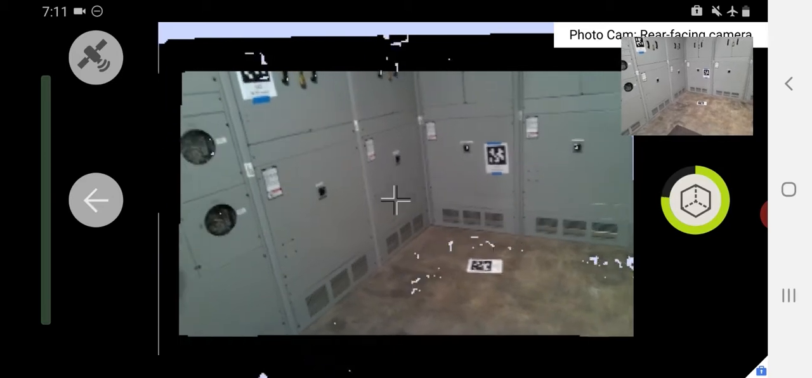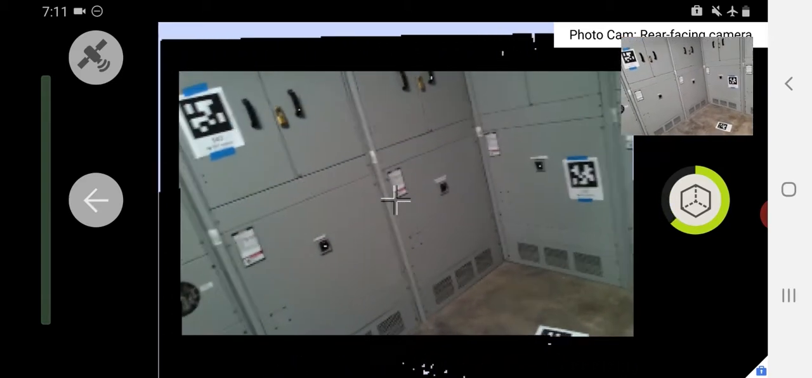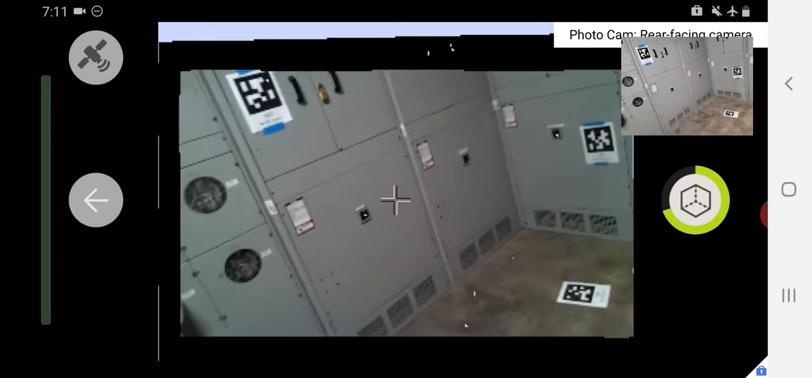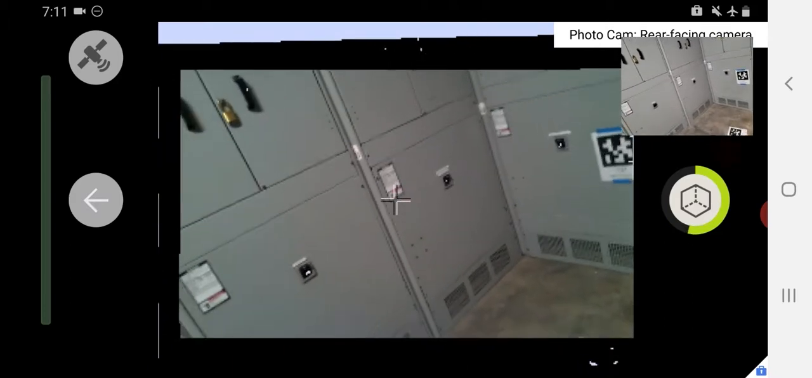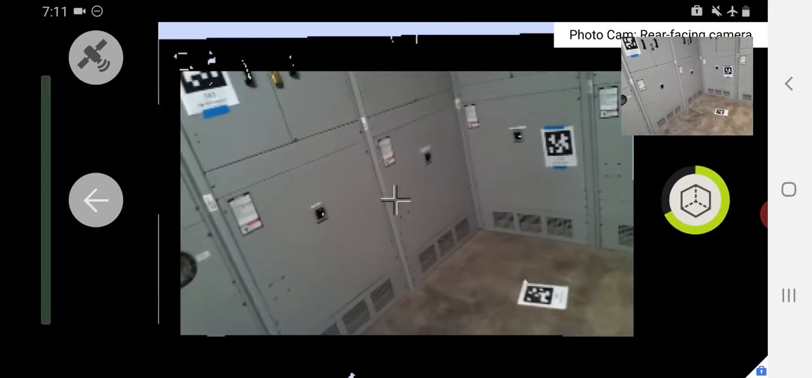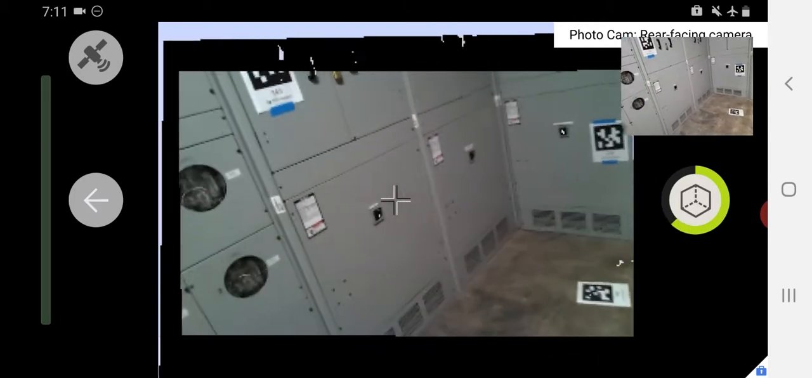You'll notice that I have 2 or 3 AprilTags at my start point in the corner of the room. This is definitely a best practice you want to follow on really every scan, as long as you have the opportunity to put up a couple tags. For this workflow, they don't even need to be measured or have any additional input whatsoever. As long as you start at them and finish back at them, they will automatically improve the quality of your data.